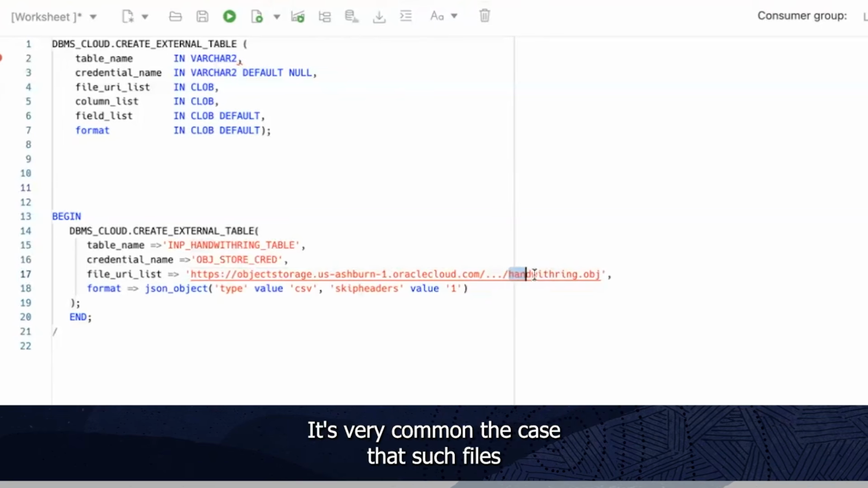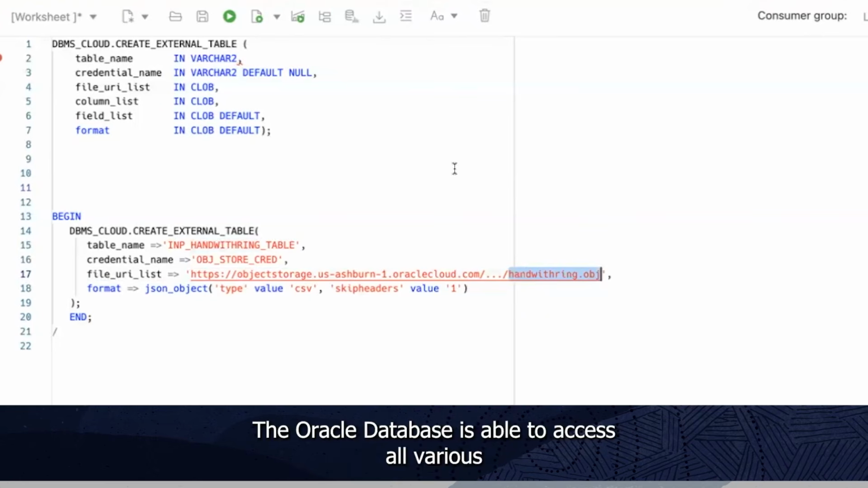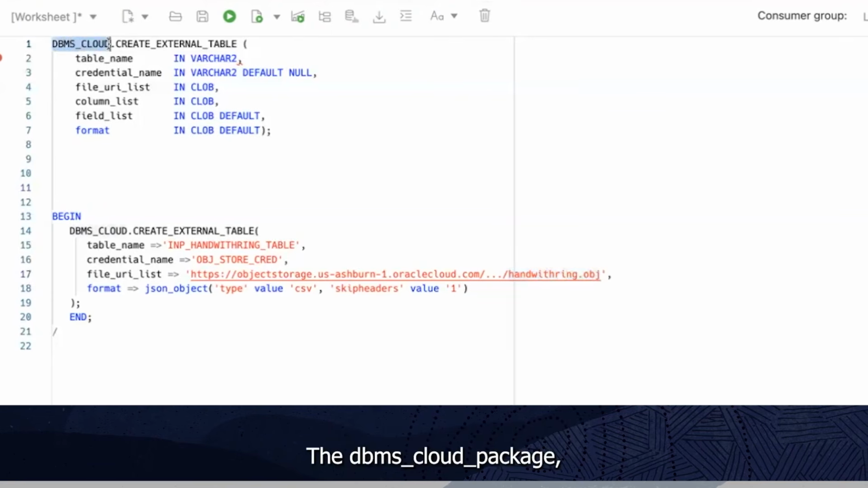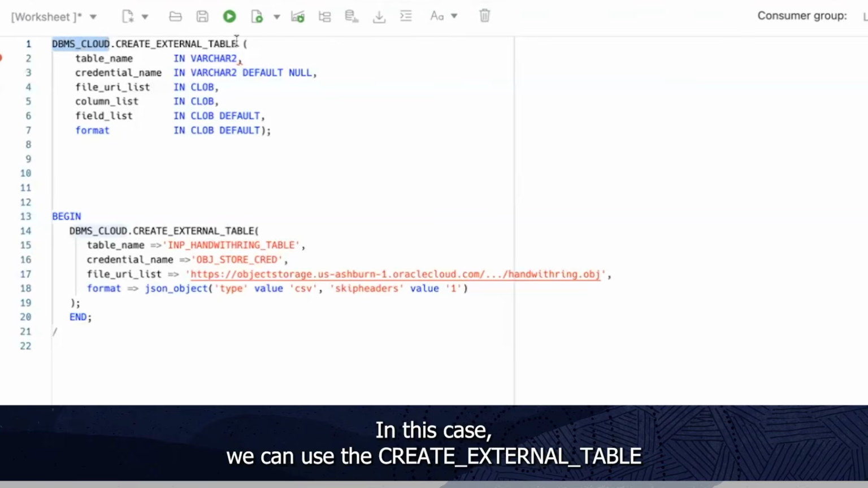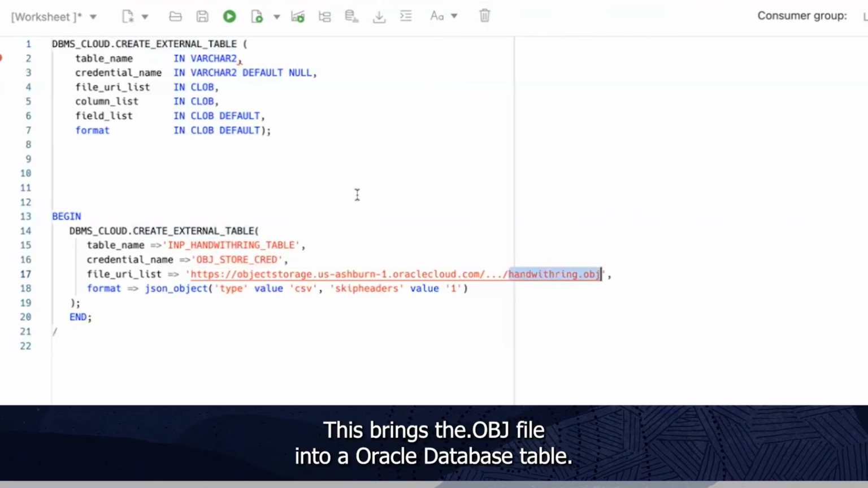It's very common that such files may be stored in locations like object storage. The Oracle database is able to access all various forms of data from external sources using various APIs. The DBMS cloud package has a number of very useful operations for accessing various cloud services. In this case, we can use the create external table operation to access cloud storage where the OBJ file may be saved. This brings the OBJ file into an Oracle database table.